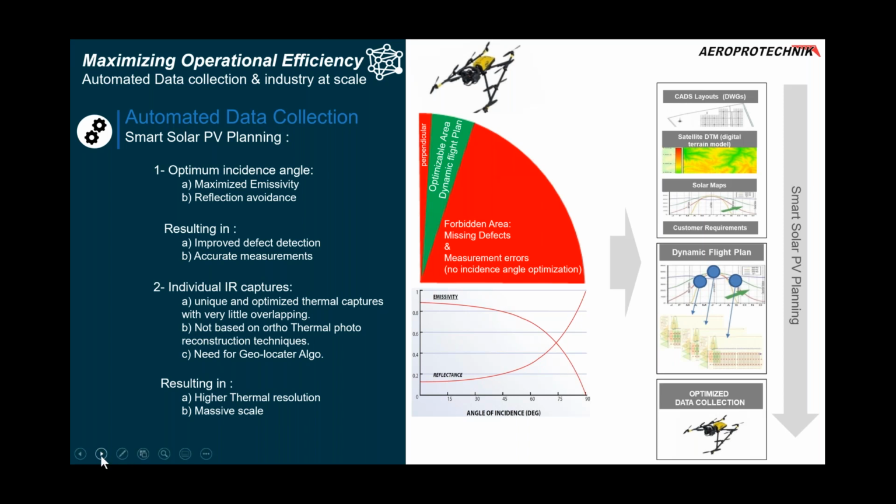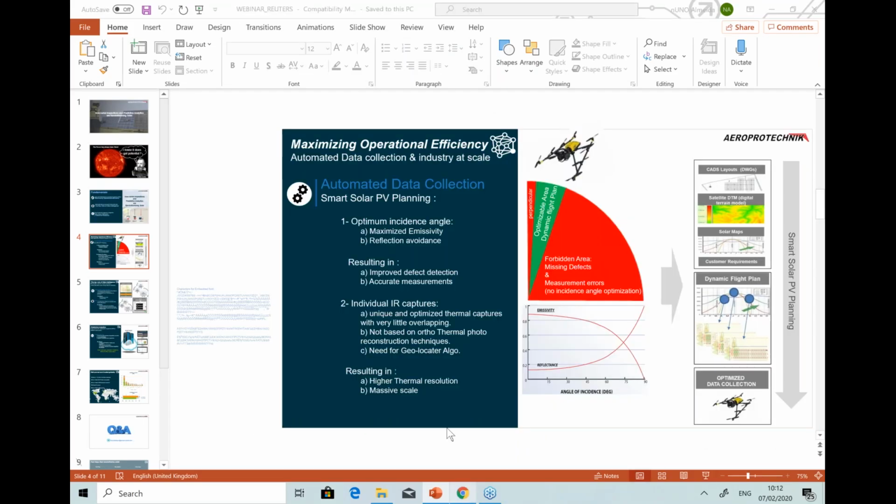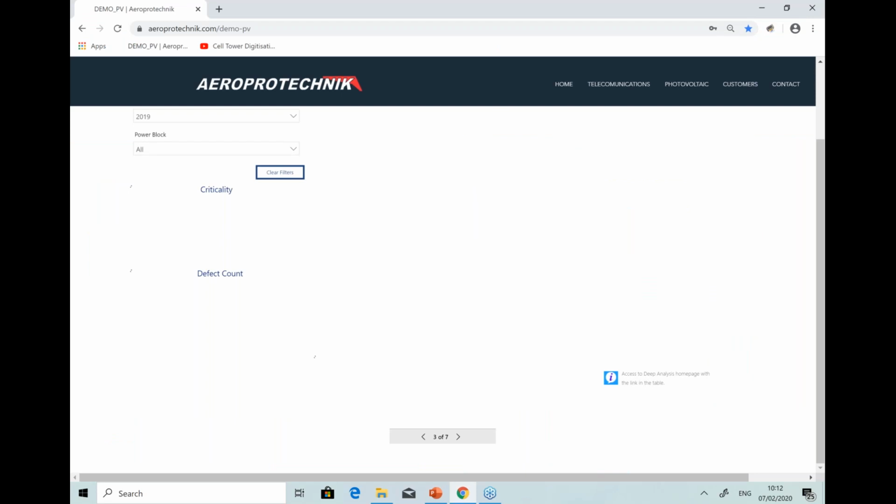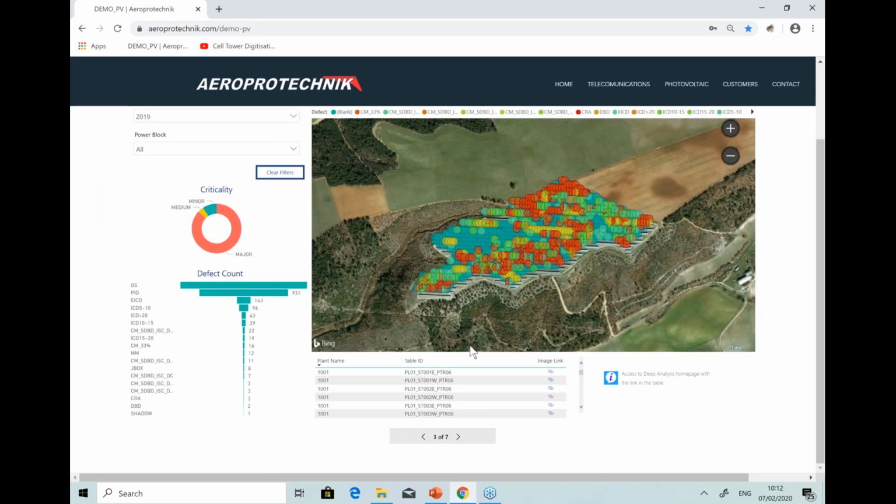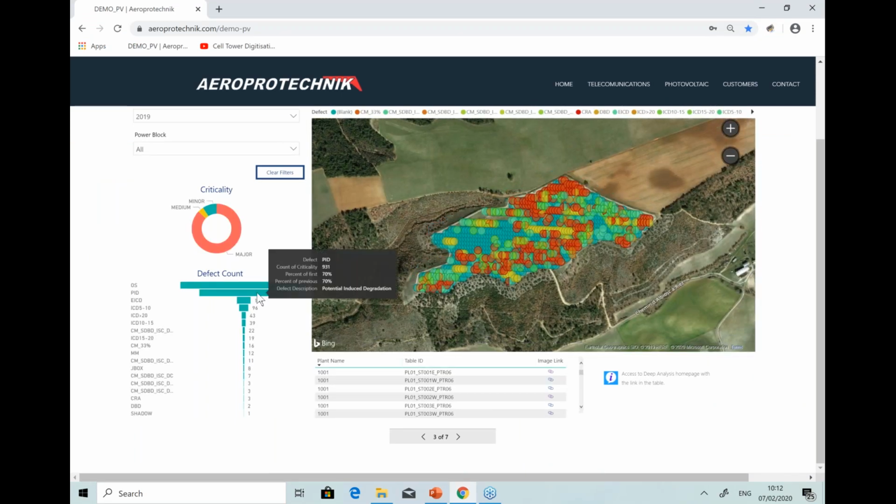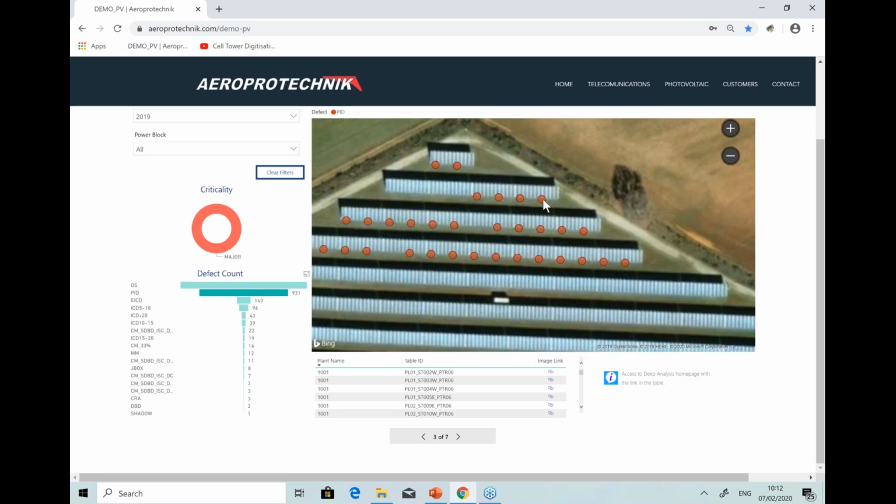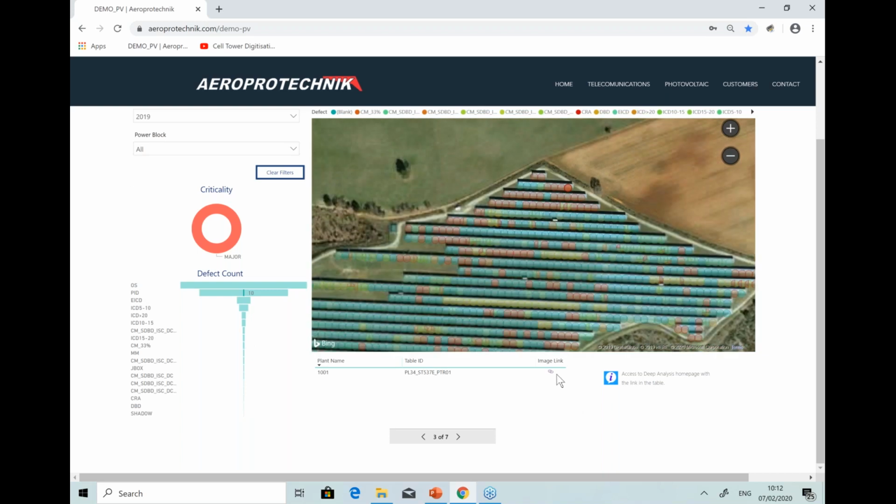So the next one, and even before I go to the next one, I would like to show you something I believe is very important. Let me show you, for example, an example of a proper incidence angle. So let's go, for example, for PID. PID defects. I'm going to go for one PID defect, and I'm going to open it.